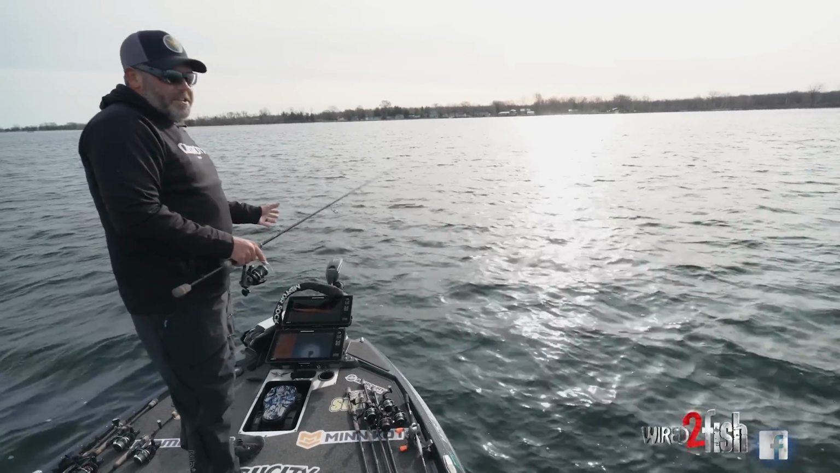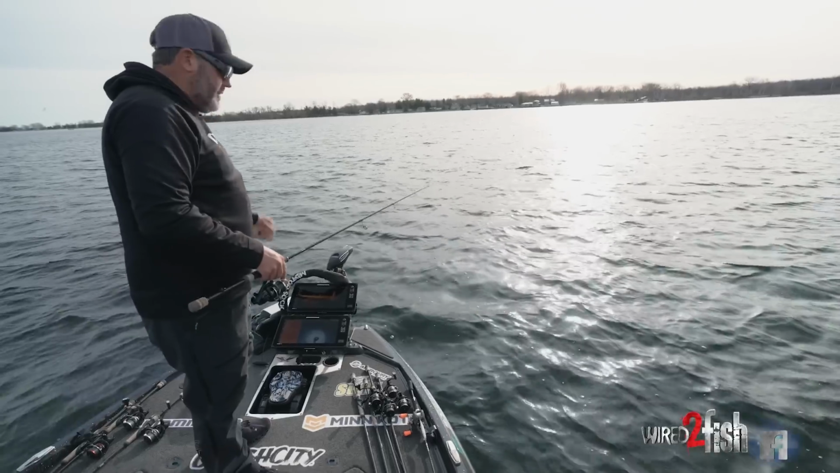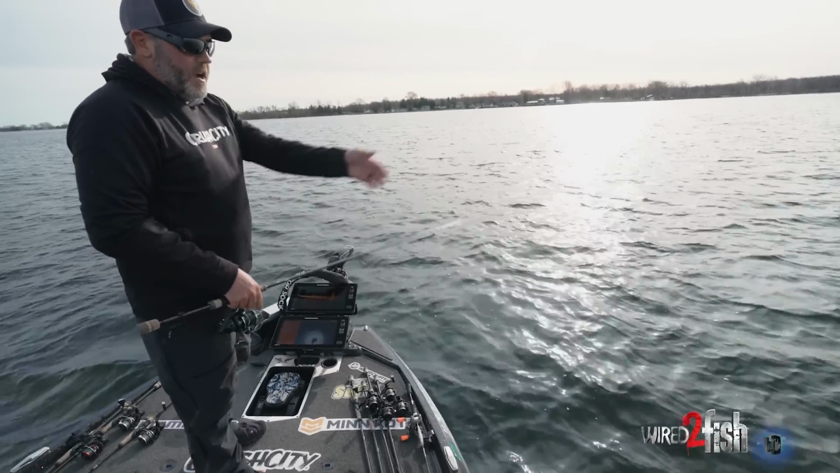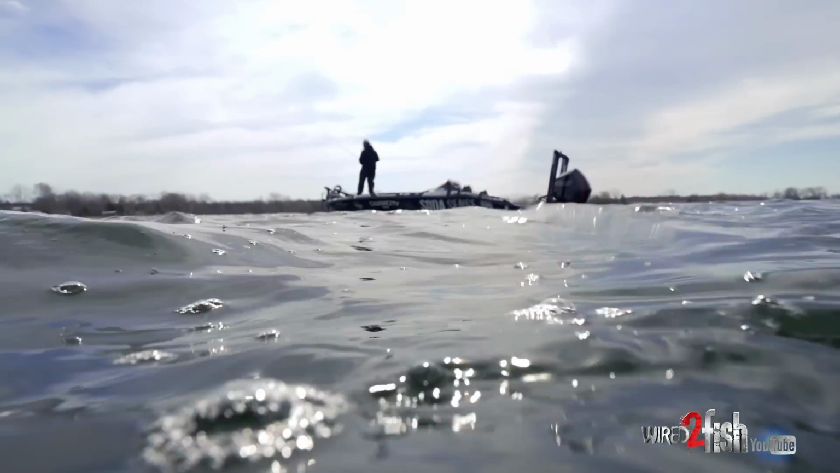So one key, because this water is so clear, I mean, we're sitting in 7 feet of water. It's not real bright out. I can see everything down there. So the key is to stay off of the fish.